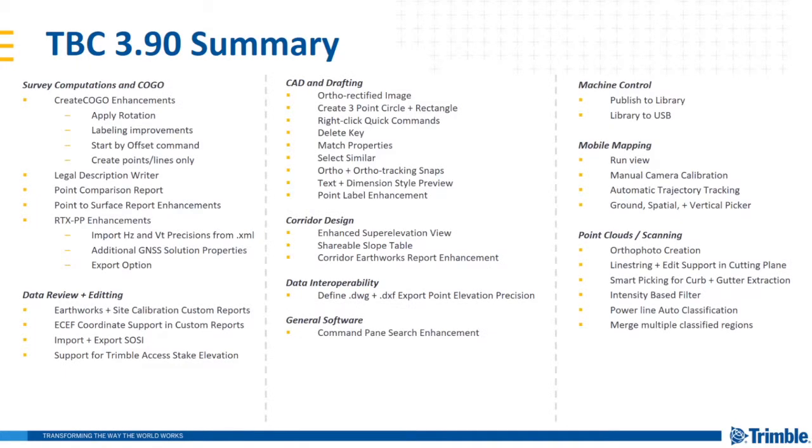They are summarized here, and I will not bore you by reading them all to you. You can pause the video here to take a look if you're interested, or check out the TBC 390 release notes. But I would like to highlight 3 specific features that I have not mentioned yet.